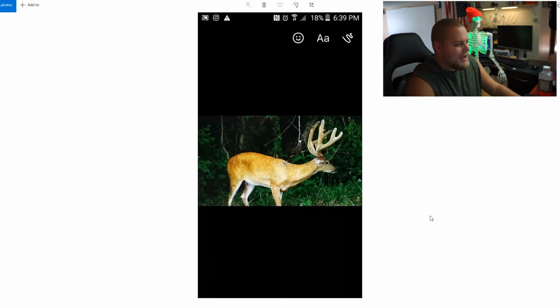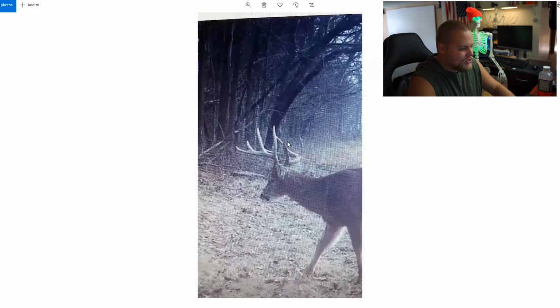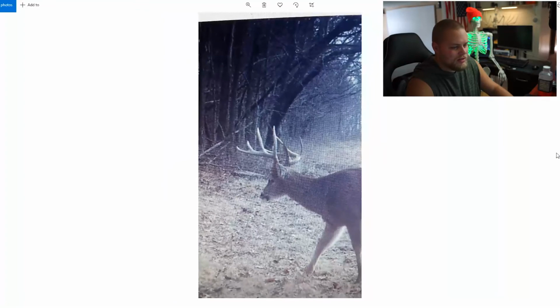Now we're into some absolute giants. That deer, how can he even hold his head up? That makes no sense. Oh God, that makes just no sense whatsoever. That seems like it's photoshopped. That's insane. Oh man, what a deer. Another just giant. Another great buck. Look at those brow tines. Look at the mass on those brow tines. Insane.